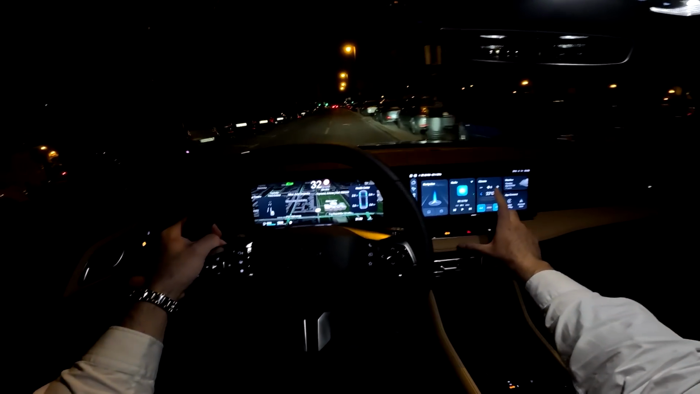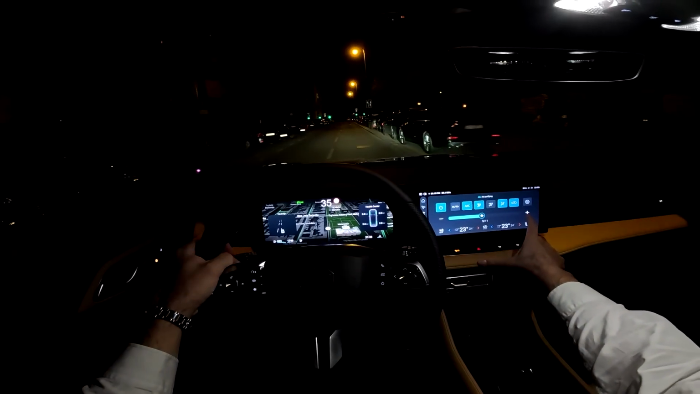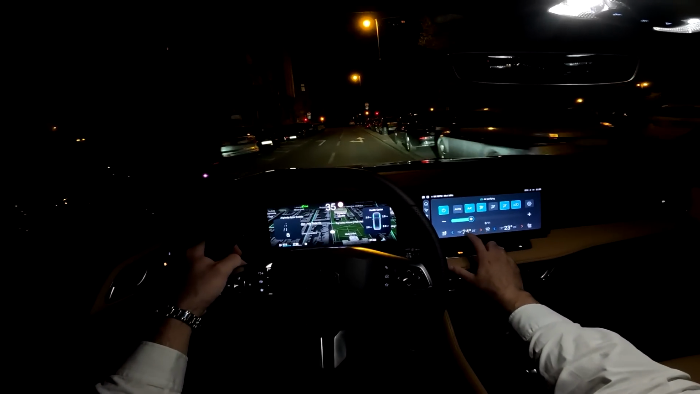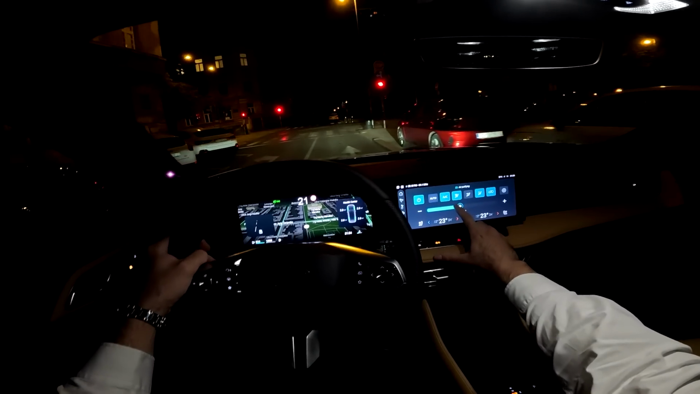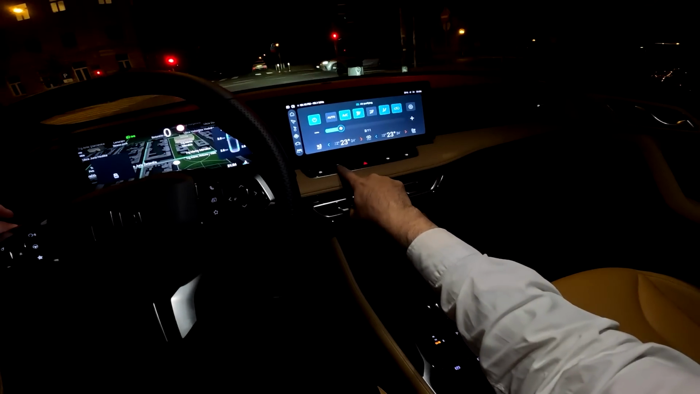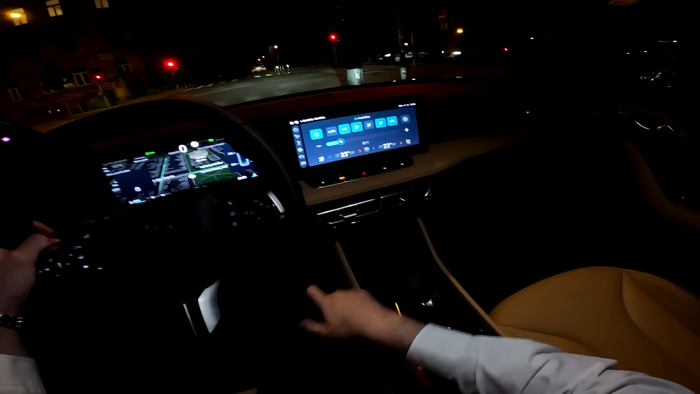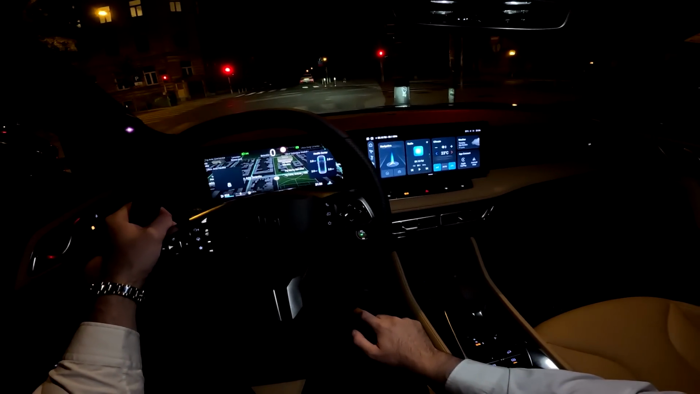And for controlling the AC, you have this on the main menu, and then you can adjust it in here, and the temperature in the lower section. You can also slide it like this. And there's also the physical button here to turn on or off the AC. Also some other buttons, including the home menu.